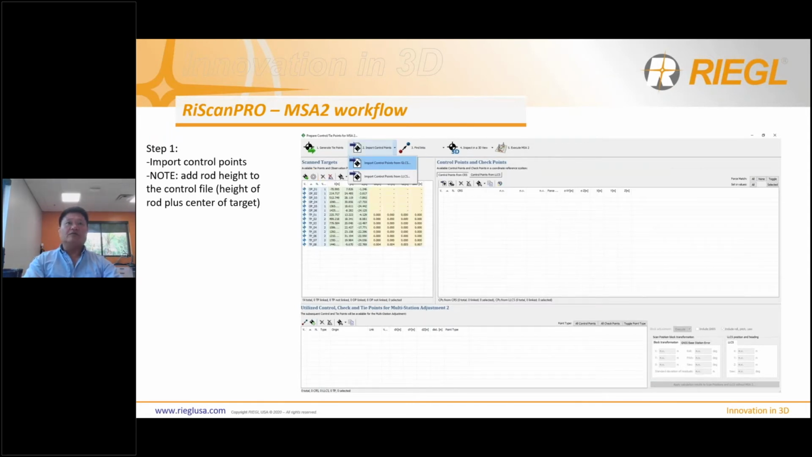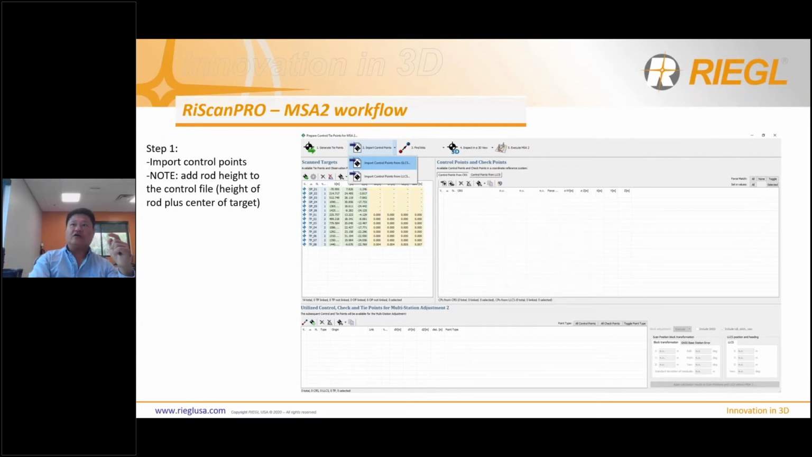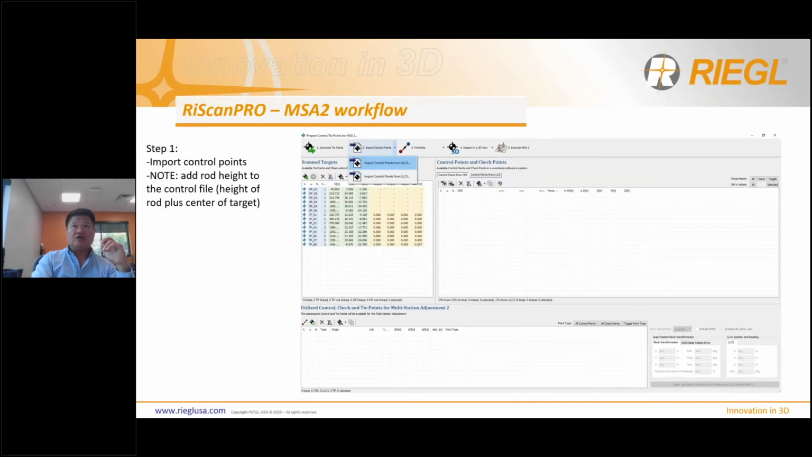Once you have set your reflector type, go ahead and import them by clicking on the green icon, which is step 1, generate tie points. As you can see, it then imports the scan targets into the list.